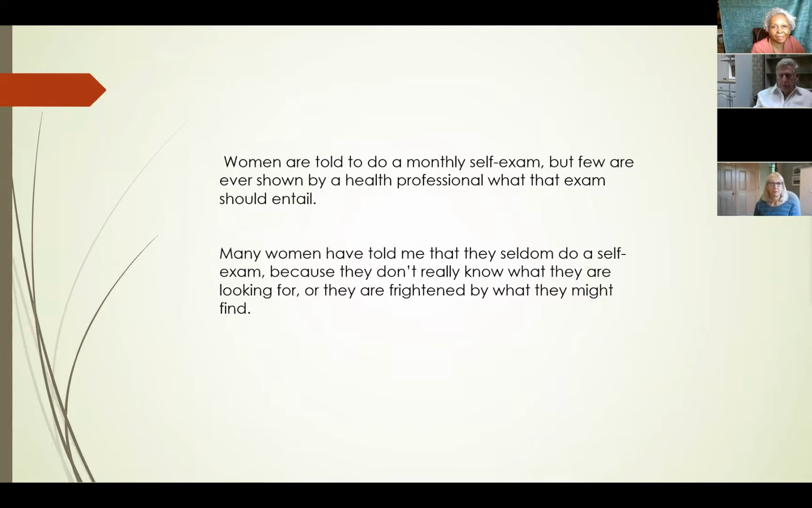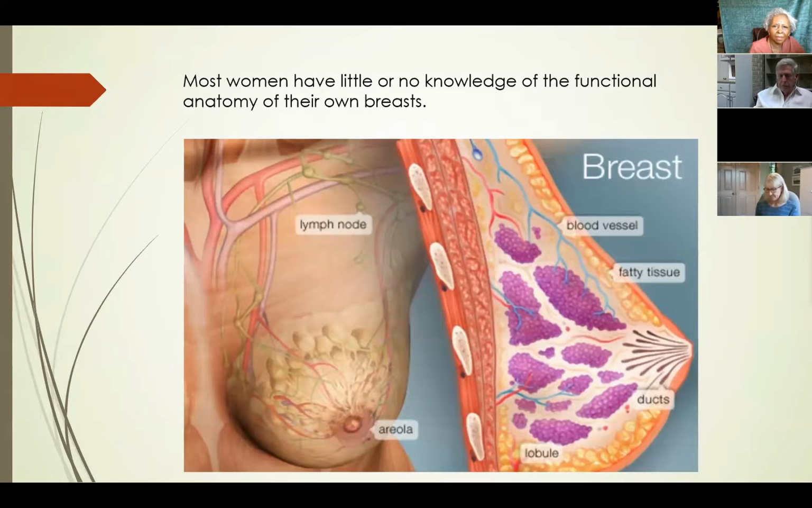We're told to do a monthly exam, but most of us, and I've talked to many, many women, are just not shown how to do a breast exam. Some people are lucky, their gynecologist will give them a demonstration and show them how to do it. But many of us, especially if we're a little bit older, over 40, weren't taught what to do. A lot of us are afraid of our breasts. A lot of us don't really know the anatomy and physiology of our breasts.